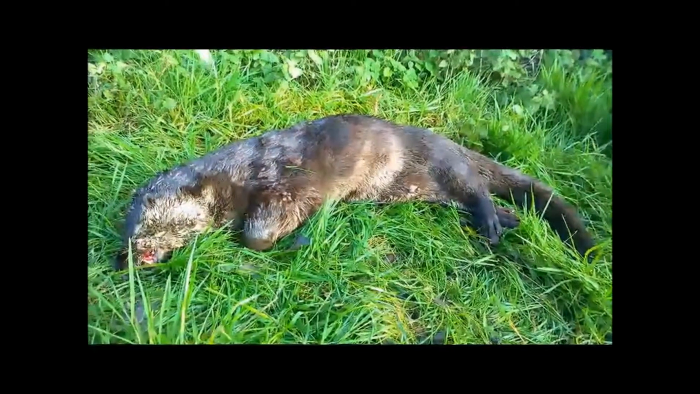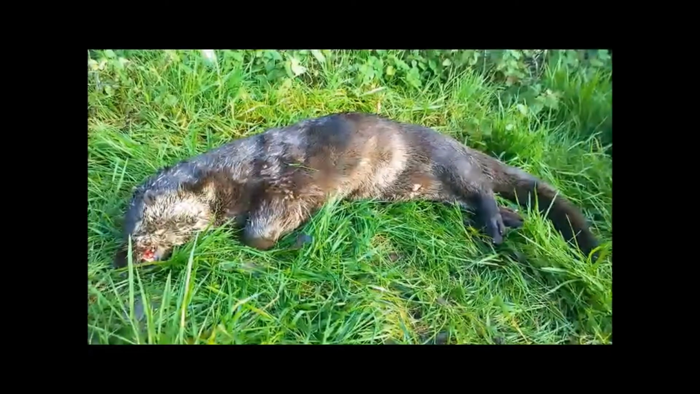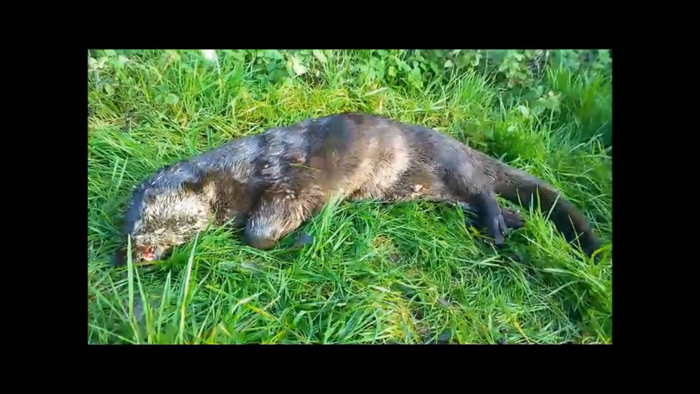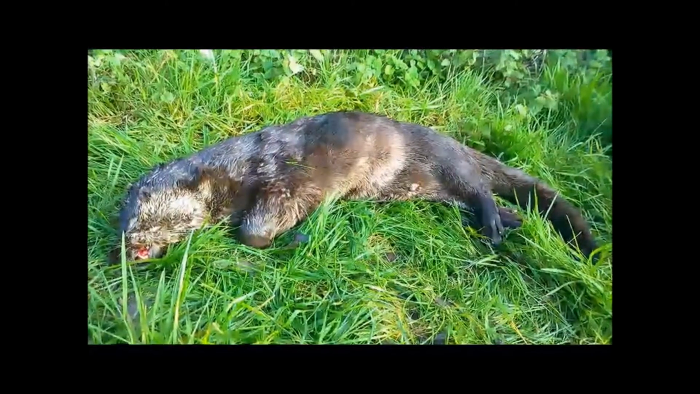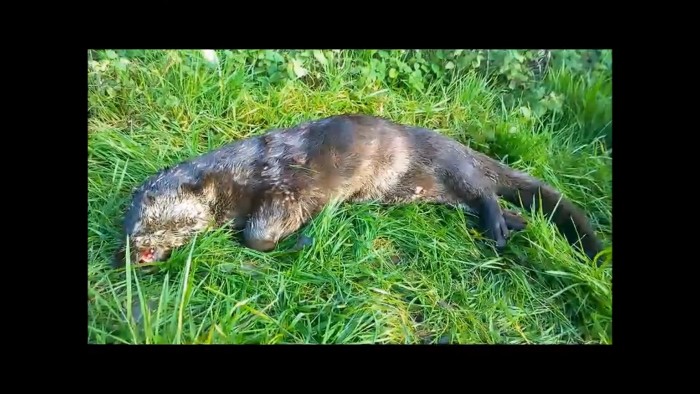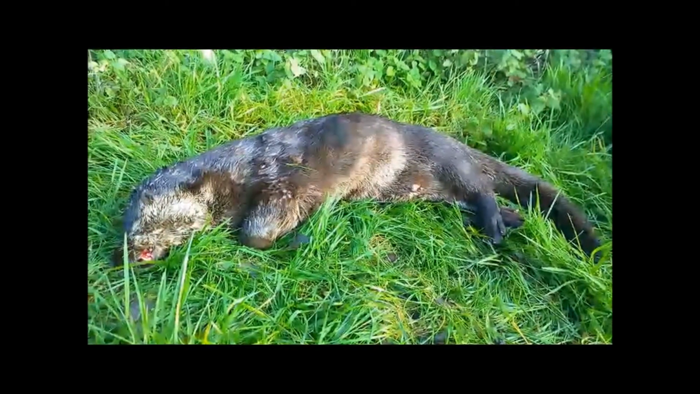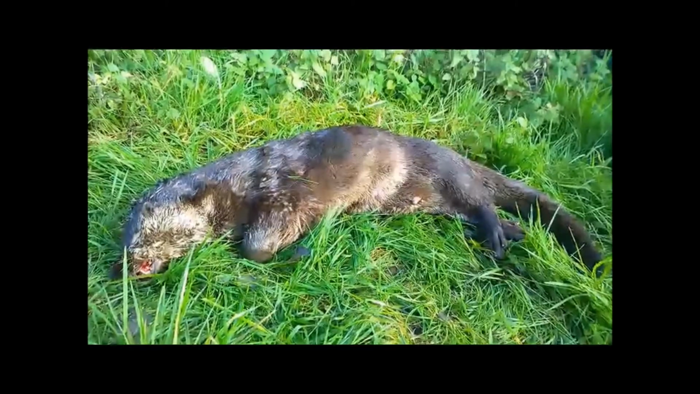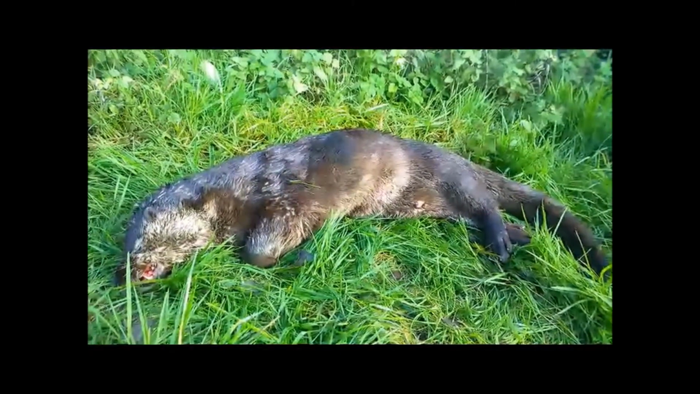This is not the start we wanted. This is 6 otters now around Carmarthenshire area that's been hit. The good thing is we've got signs in the area. The signs have only gone up in the last 3 or 4 weeks. Do they help or don't they? Any information's got to help.